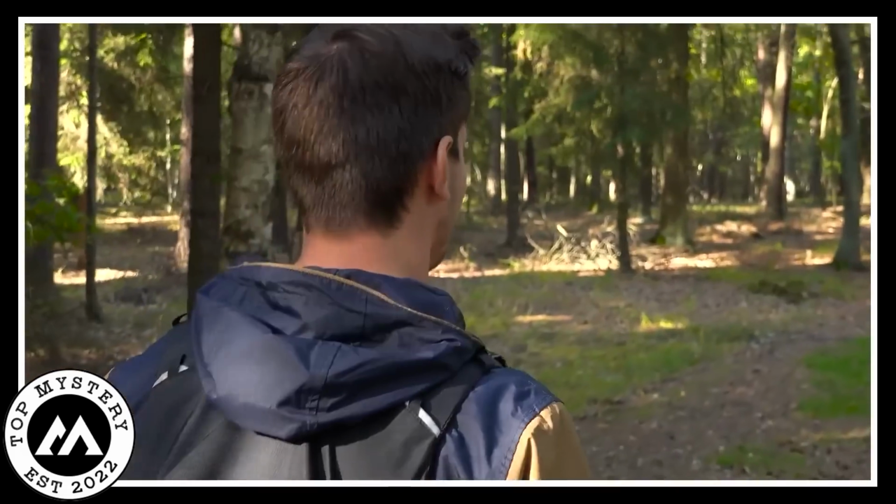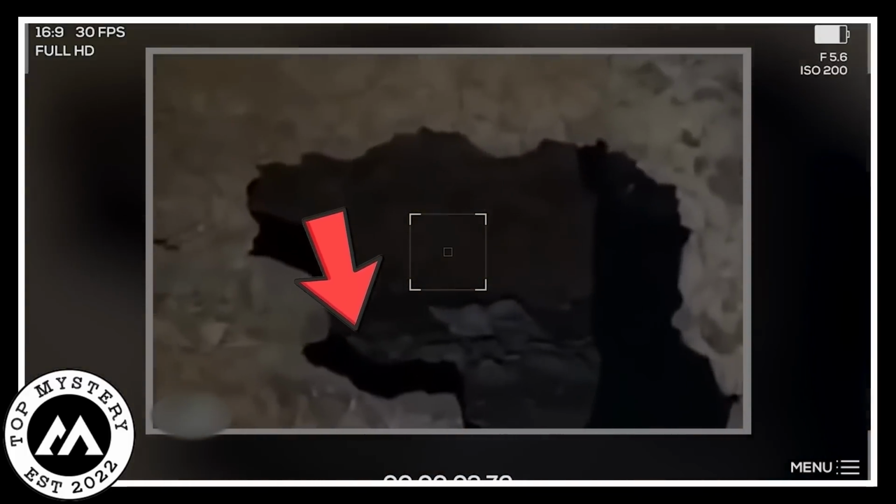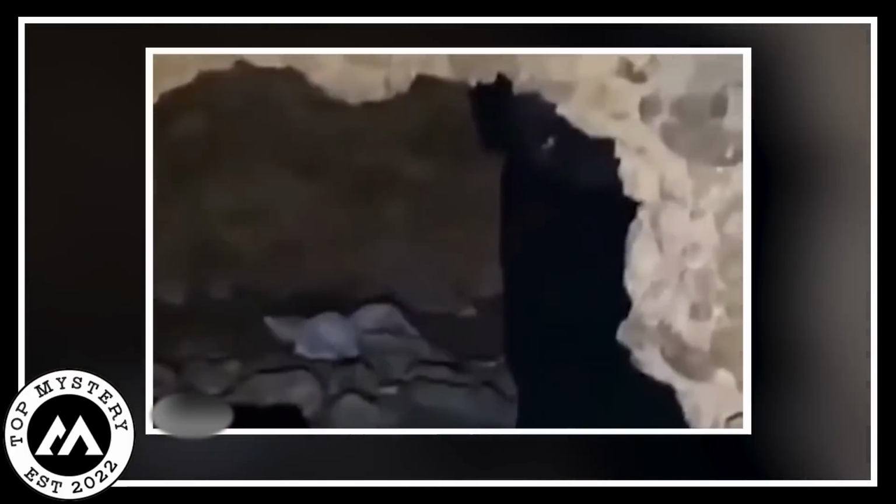The Black Creepy Man. Deep inside a dark cave, a brave person made a spooky discovery that would give anyone the goosebumps. Using their camera, they captured something really creepy. A mysterious figure all covered in black hiding in the dark of the cave.